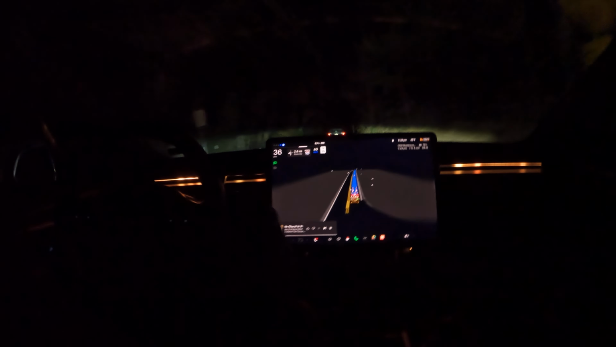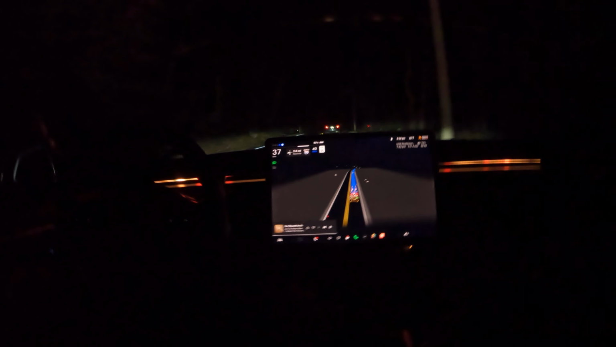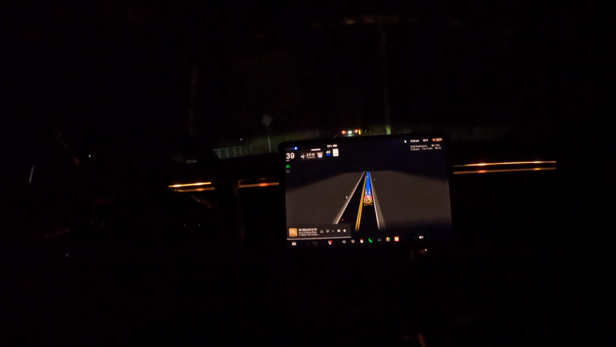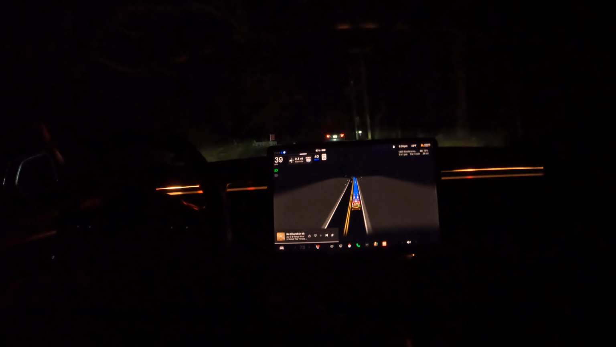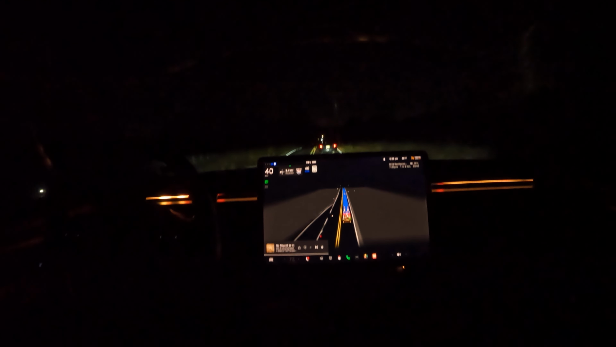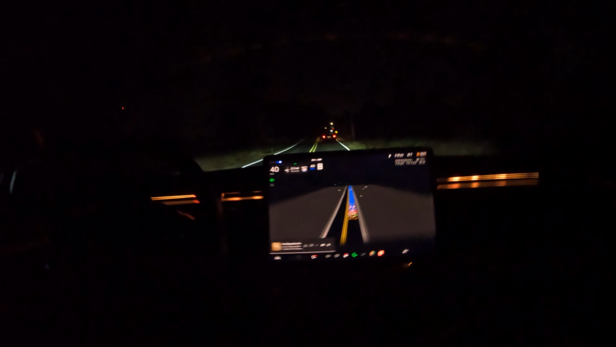Nice job. All right, that time it handled it really well. Maybe based on the traffic that was on the other side, it was able to detect its path and really handle that turn with some confidence, and I like that. And to be able to handle one of these drives at nighttime really says a lot about FSD. I know that once I get on 495 and those major highways, day or night, it handles it pretty well. But on roads like this, you can really see a difference.